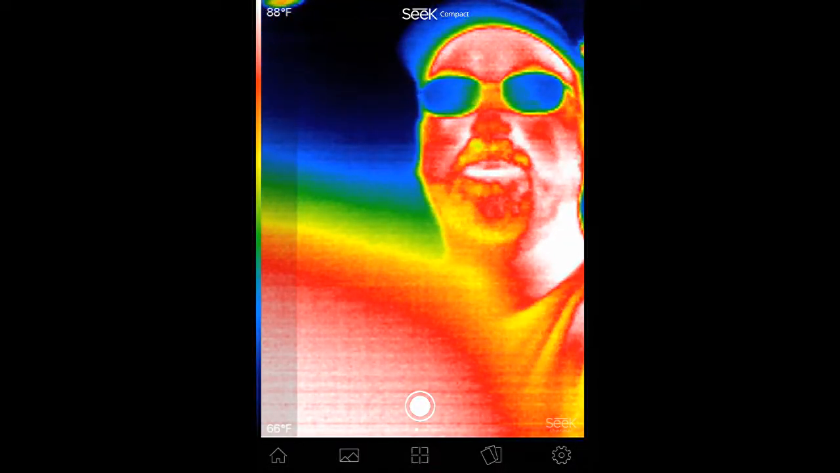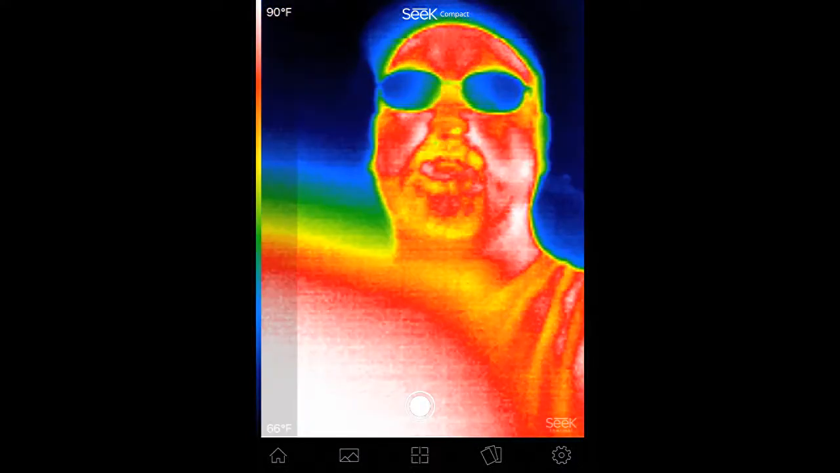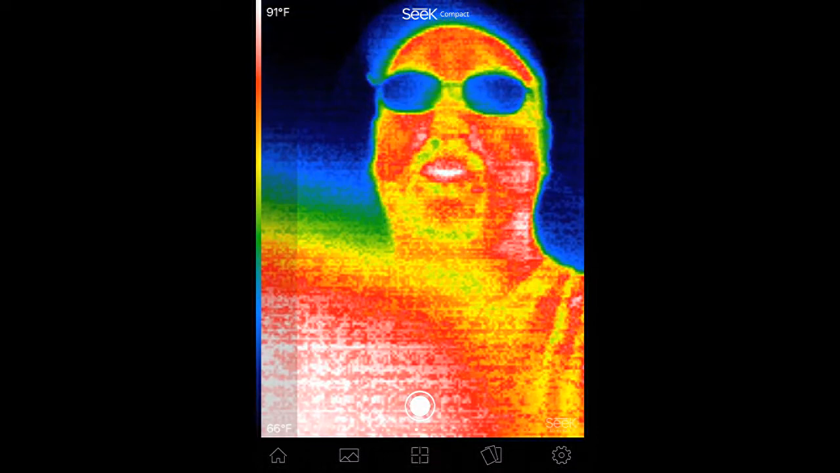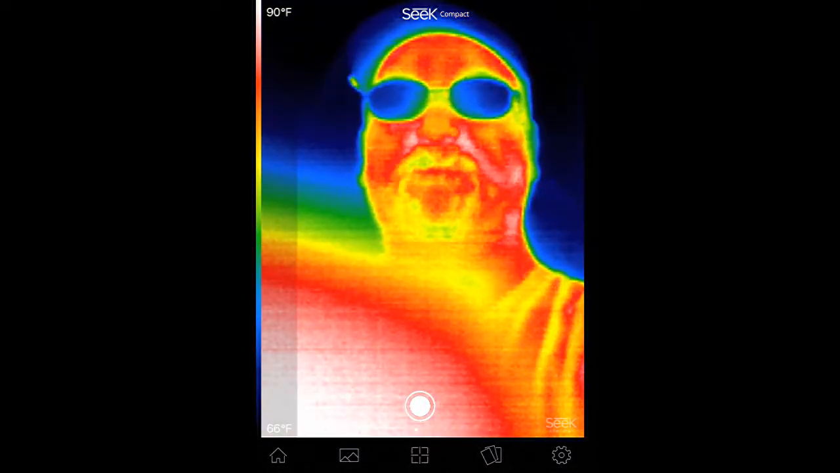So here's the first shot right here. It's me, and it's kind of crazy. It's amazing what this thing picks up. Not very detailed. It has a focus on it, and I have focused a little bit, but that's about the best I can get it.